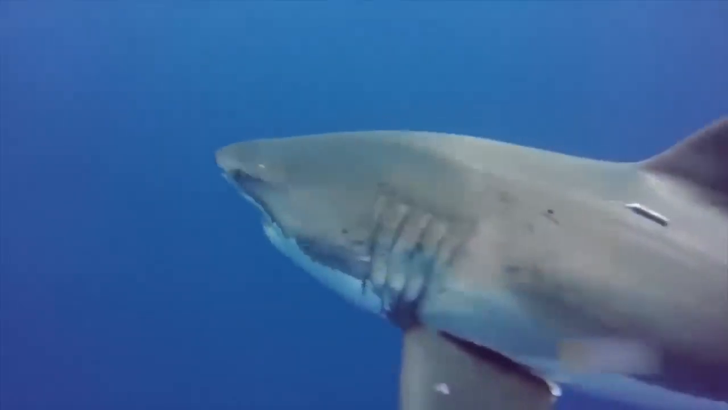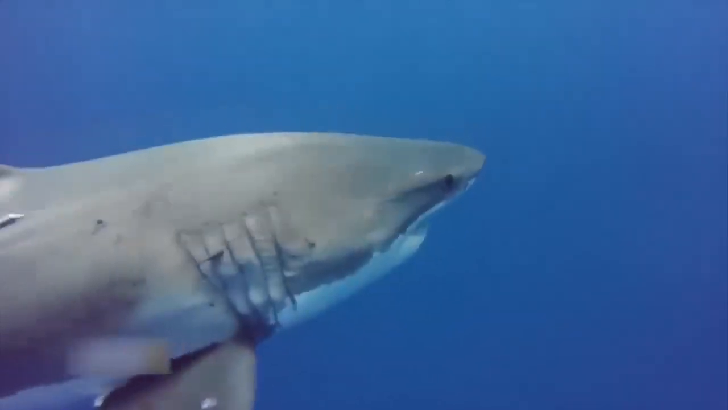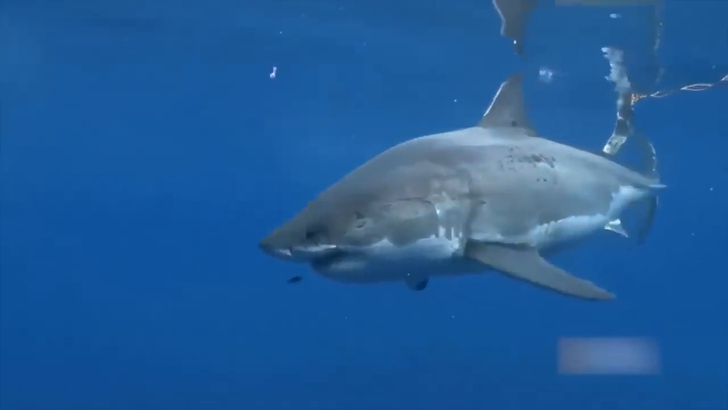You know what's scarier than a shark in a horror movie? A real-life great white shark! These bad boys can grow up to 20 feet long and have a bite force that can crush bones. And let's not forget about their famous razor-sharp teeth. One bite from these guys can be deadly. So the next time you're swimming in the ocean, remember to keep your eyes peeled for the great white shark, the ultimate predator of the sea.